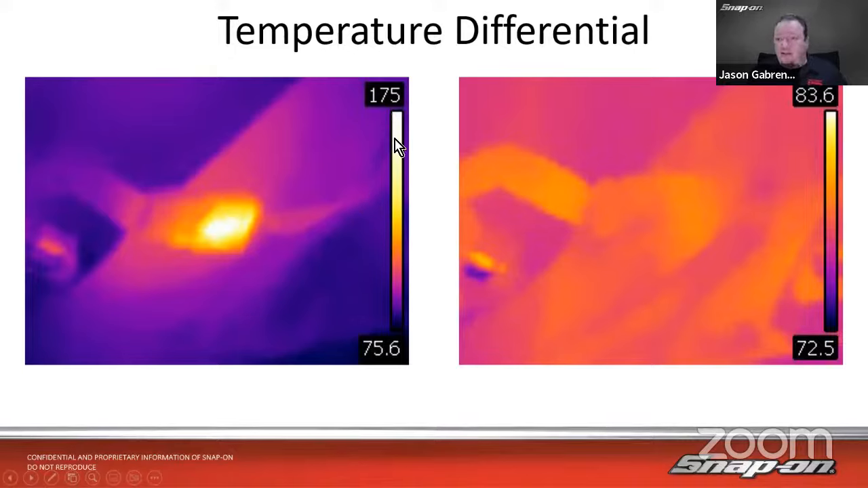The scale on the left, the white hot part is 175 degrees, and the blackest coldest part is 75.6 degrees. That's almost 100 degrees difference from top to bottom. But if we look on the right side, the coldest is 72.5, and the hottest, this white hot, 83.6. So that's what, 11 degrees difference.